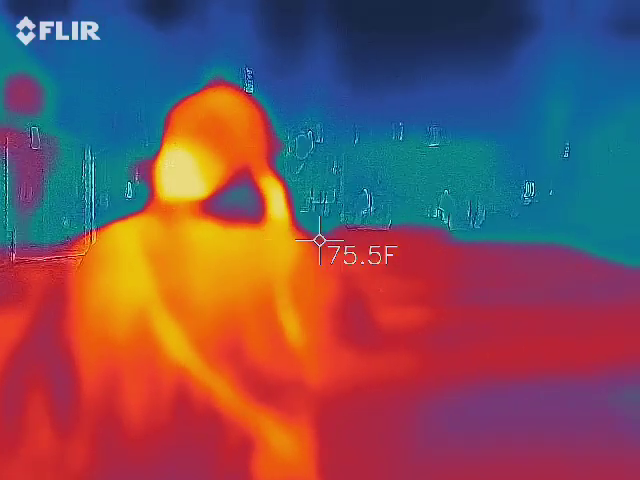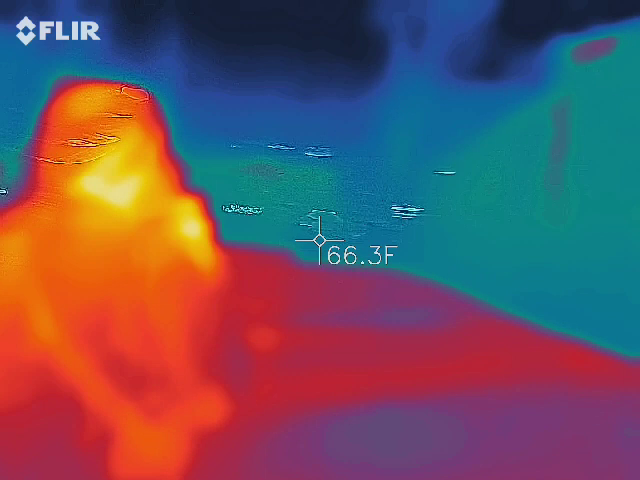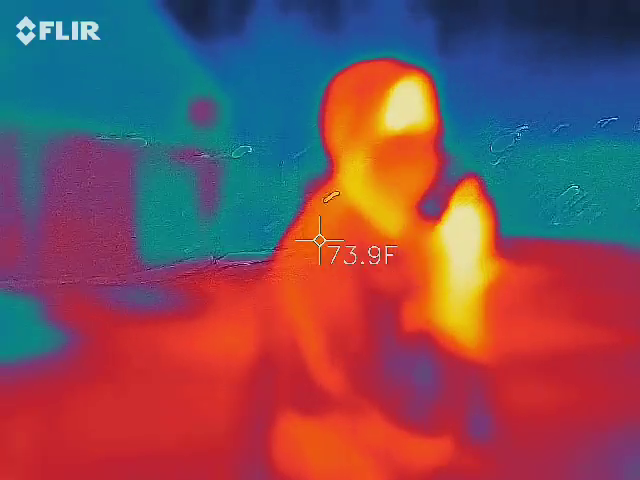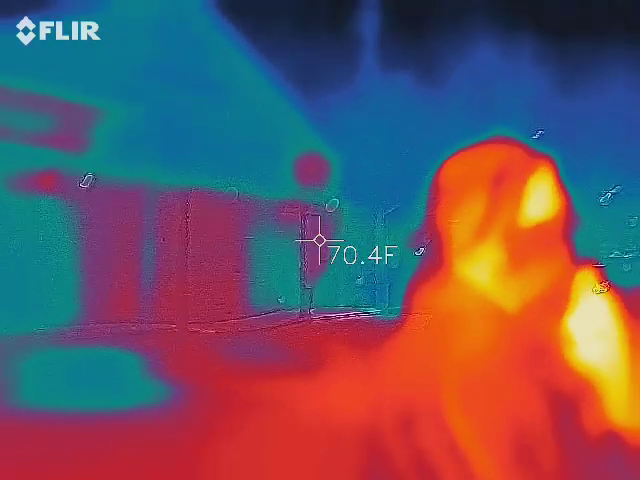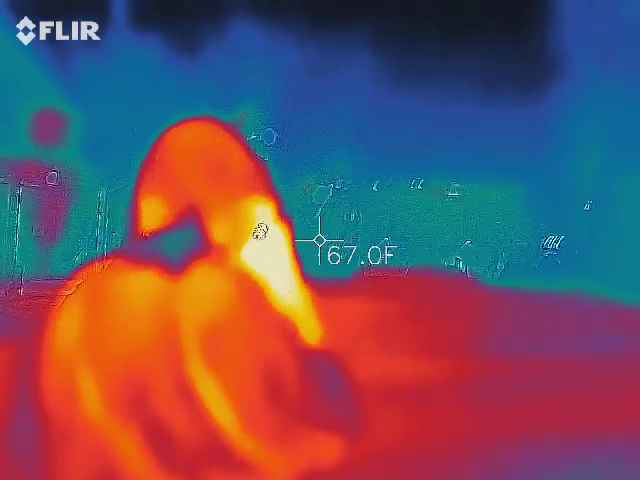Okay. So just to kind of give you a gist, I'll show you a quick video of something I actually caught with that. I thought it was like an orb. Well, it's orange, so it's going to be heat. Oh. I'm looking for cold.